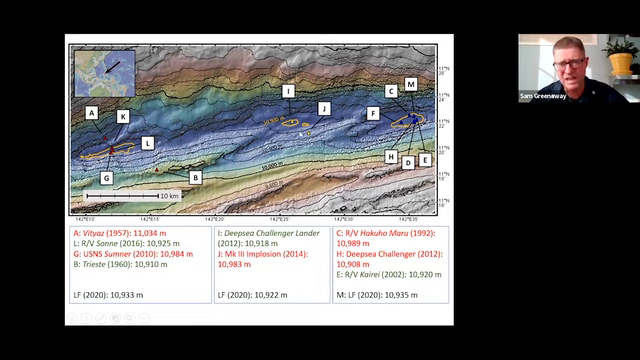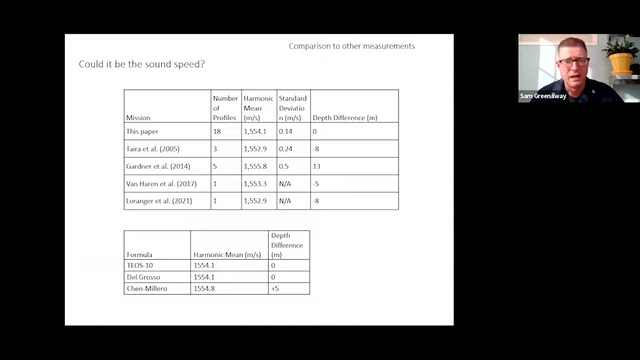Also, the location of Scott's implosion is not coincident with the known areas, so I suspect that this might have some multipath or some non-nadir returns. And this is just a qualitative look at the various sound speed profiles used. We were able to get them for one of the Japanese expeditions, the Gardner work, from Van Haren, and Scott Loranger shared his profiles as well.